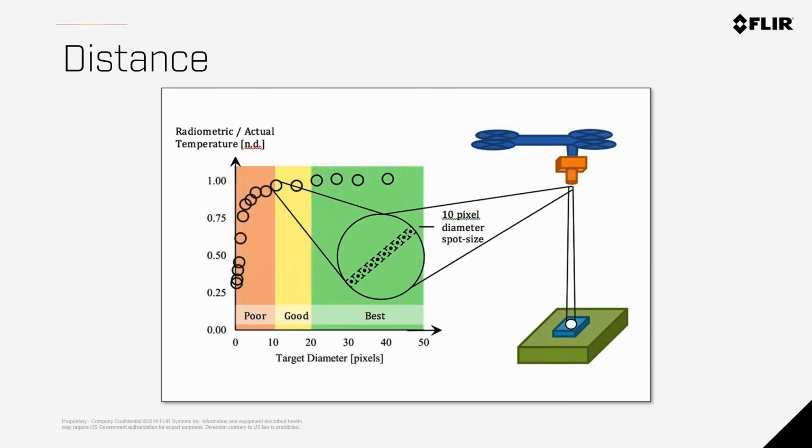You would have to be in perfect conditions, but the more pixels you have on your subject, the better you're going to be able to determine its temperature. This isn't necessarily for identification or the ability to see the subject. This is for temperature measurement specifically. For the ability to see the subject, you want at least around 5 by 5 pixels, so 25 total pixels on your subject, to see a person or see the defect that you're looking for.